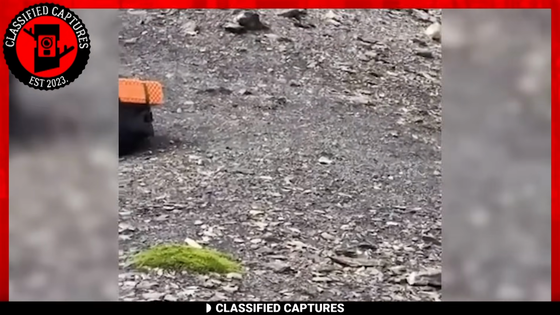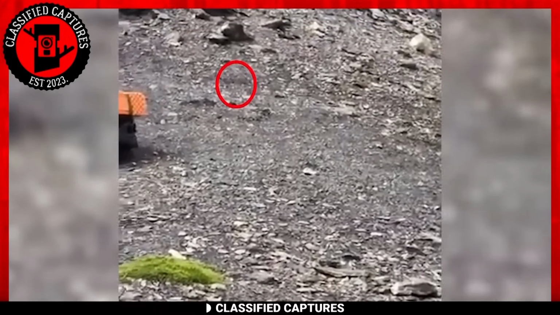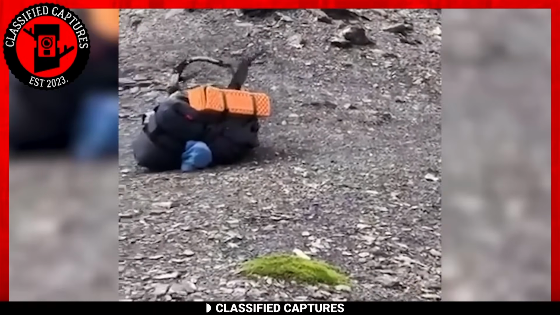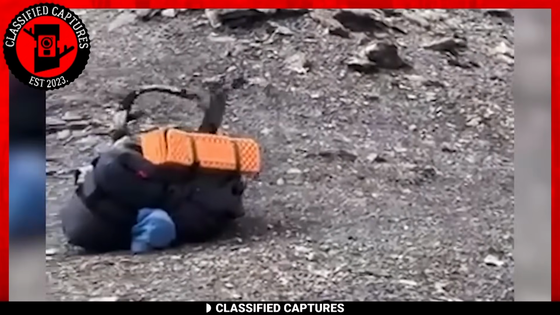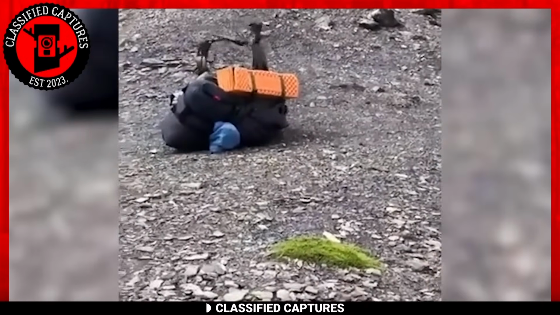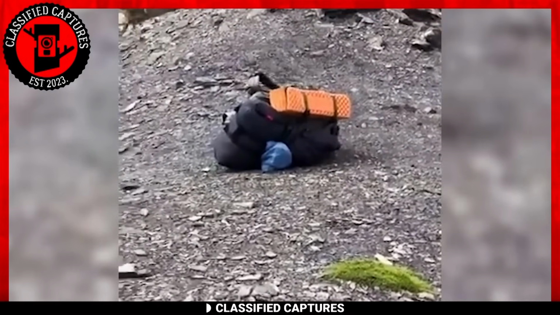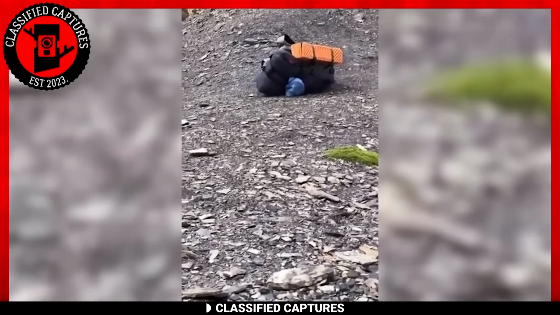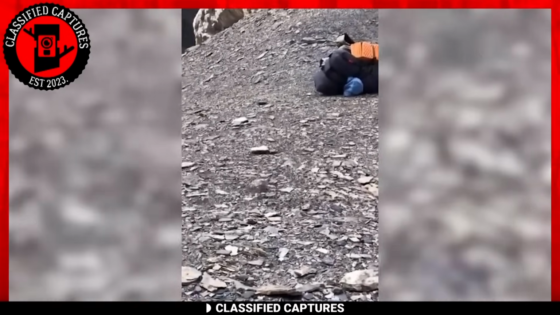But hold on. The strangeness doesn't stop there. As this mysterious movement inches closer to a backpack resting on the ground, our expectations are defied. Instead of the backpack itself shifting, a sudden gust of wind whips through, making the backpack straps flutter through the air. The movement then passes by the backpack and moves out of sight. What could this be?